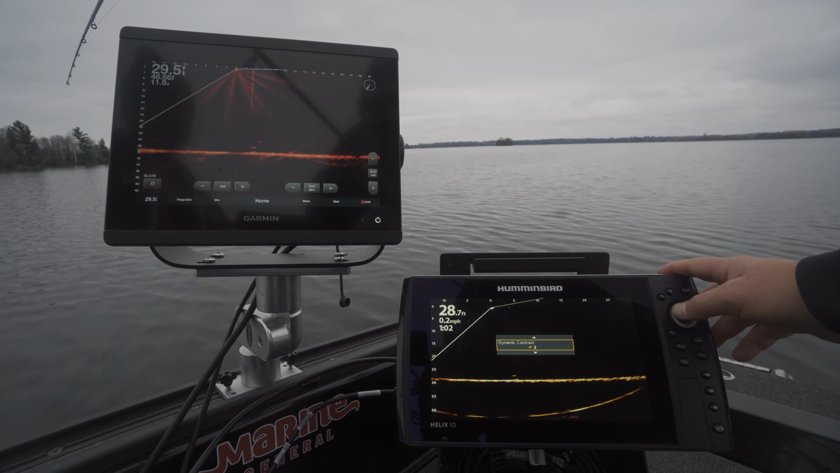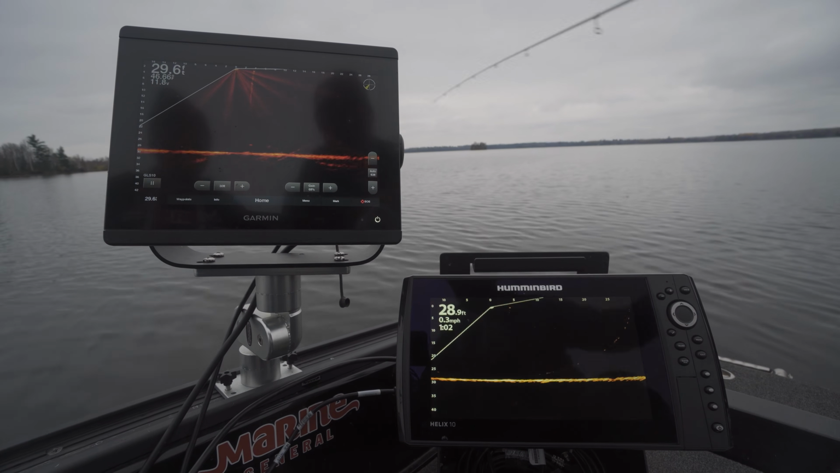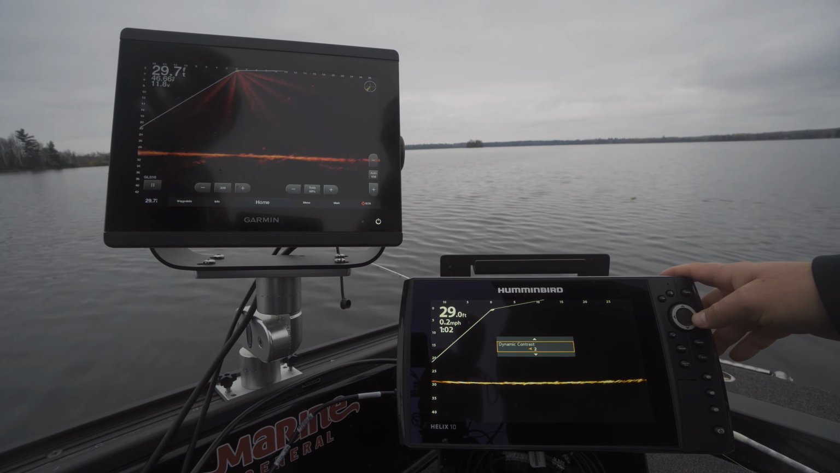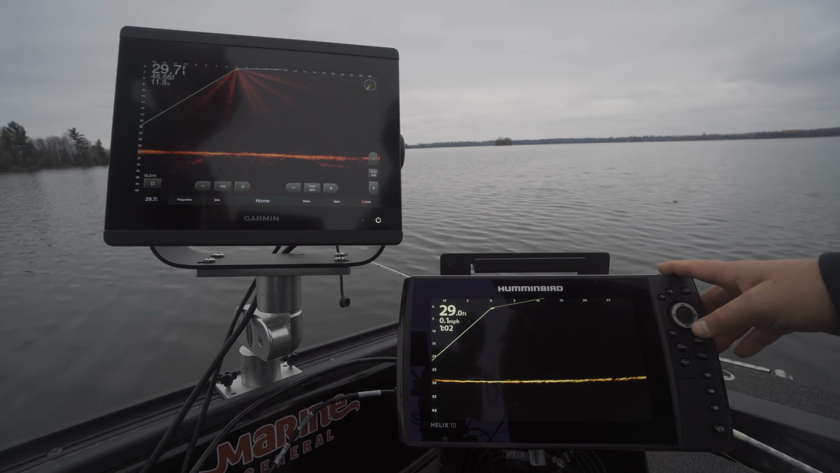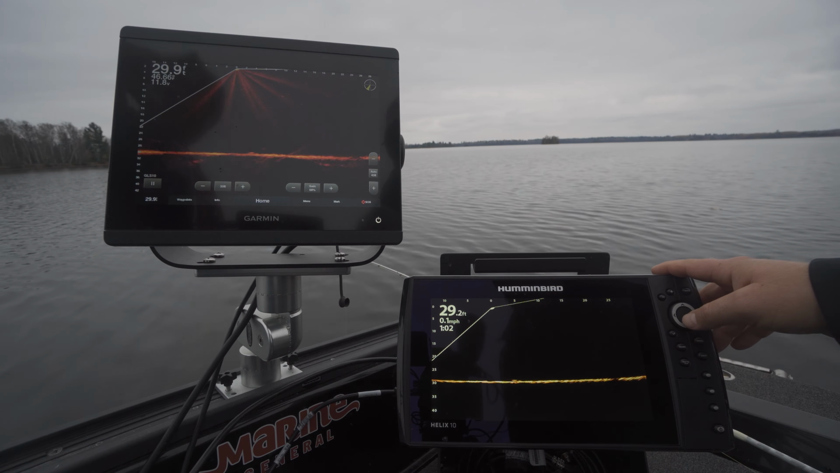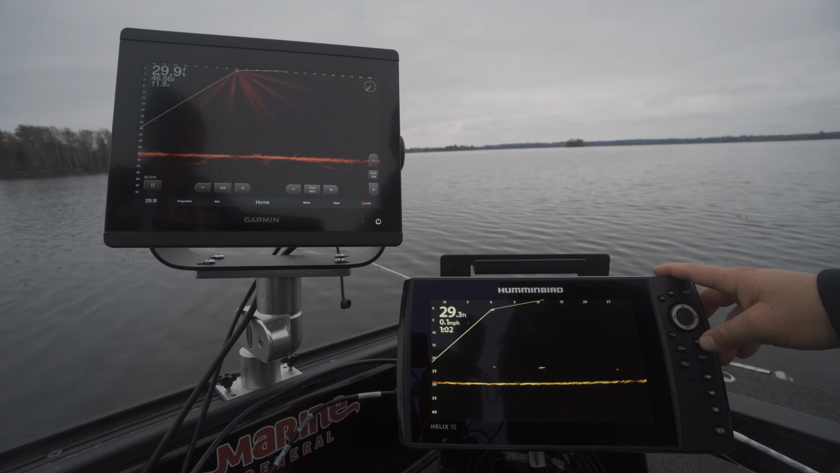So we do have some different settings, let's try some of these. One thing that I noticed with the Mega Live is it does have a cleaner image where you can see some of those beams shooting down from the Garmin, but at the same time, by cleaning up all those beams, you're losing a lot of information that the Garmin has right now.